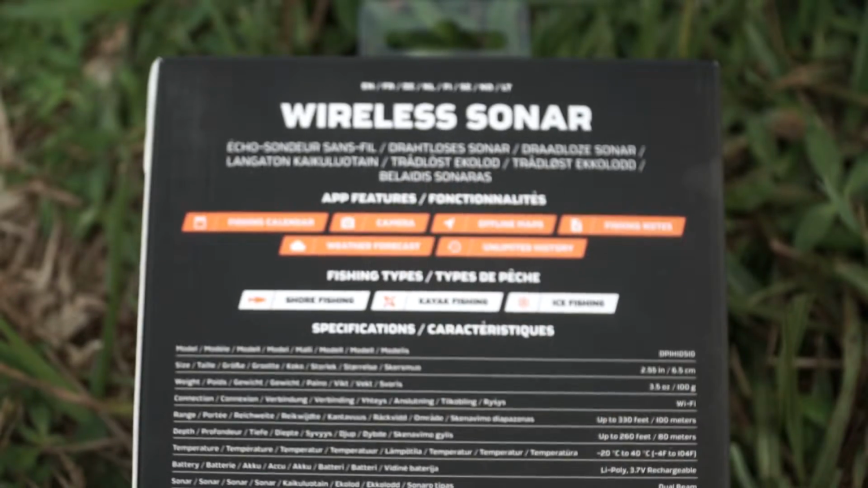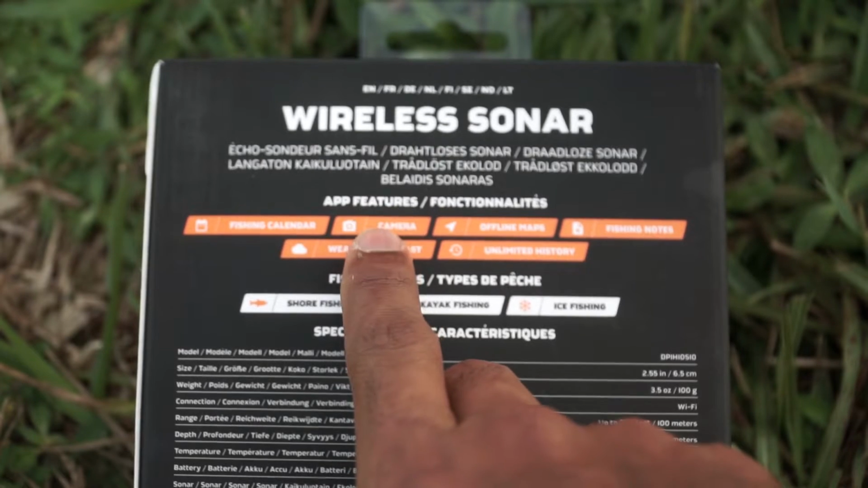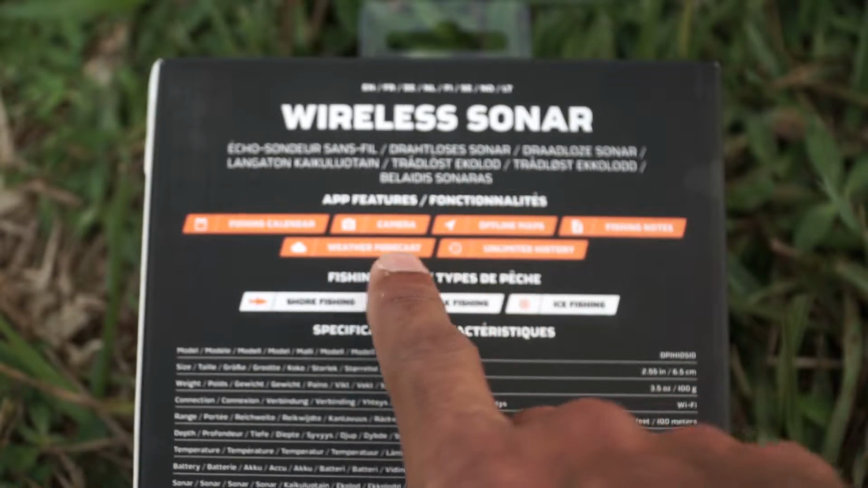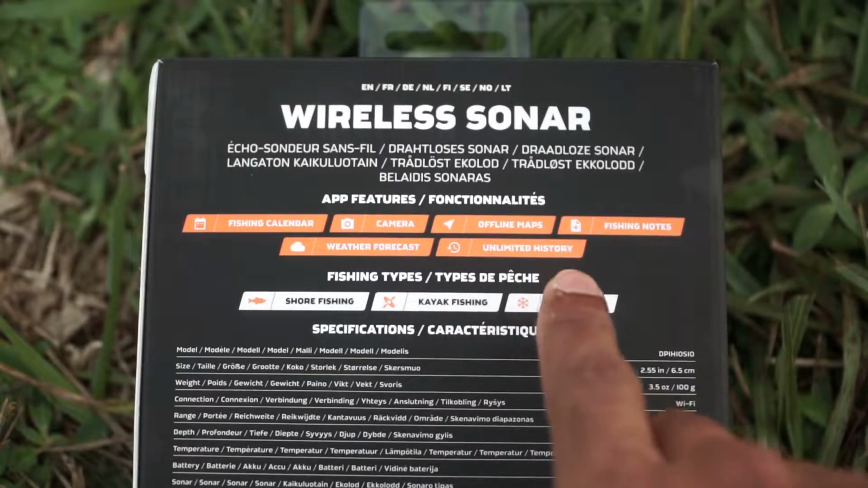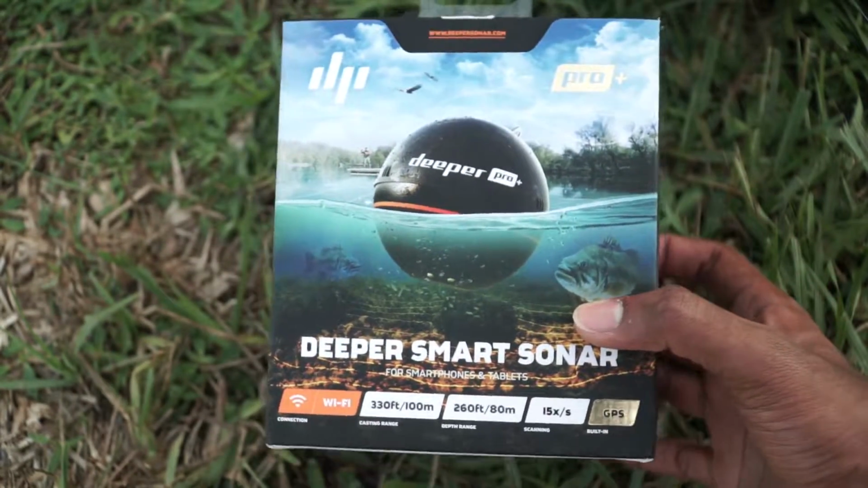So there's a couple of features that come built in with the app. You have a fishing calendar, you have a camera that you can take pictures of the fish you catch, they have offline maps, fishing notes, weather forecasts, and you have unlimited history. And this could be used for shore fishing, kayak fishing, and ice fishing. So we're gonna test this thing out right now and see how it works, so let's get right into it.